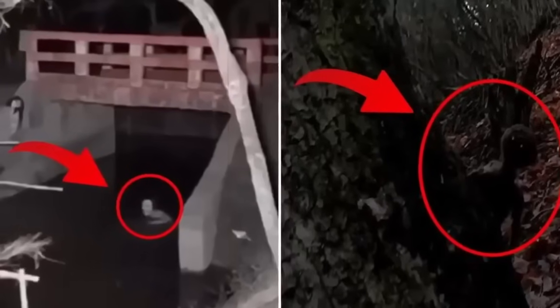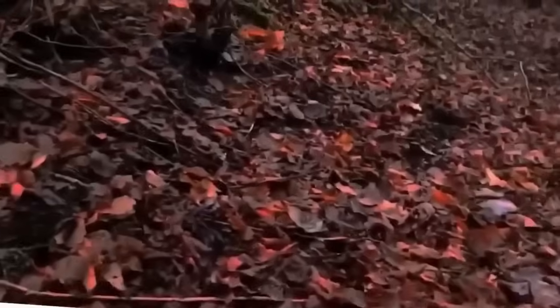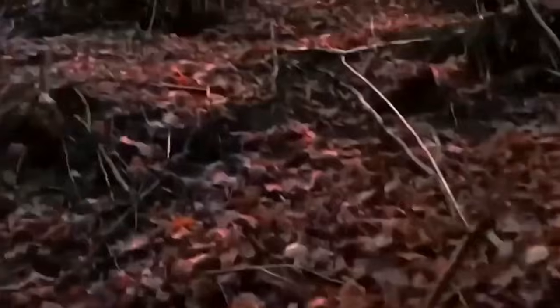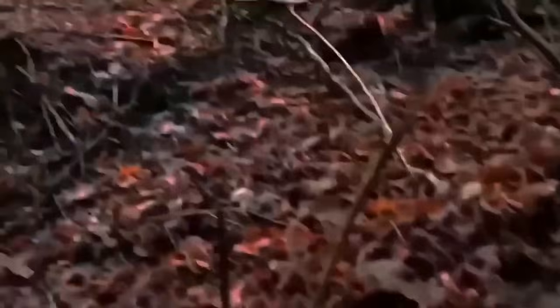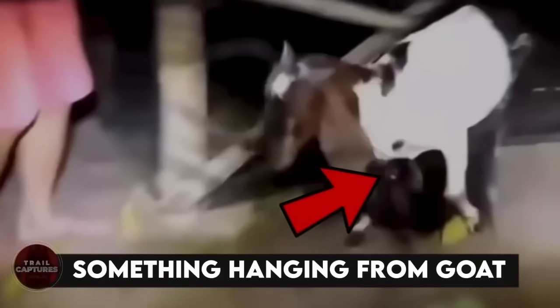This image is taken from two videos. One which shows a ghost attempting to hide from something, and to do that he jumps into the water. This whole thing was recorded on a trail cam set nearby to look for animals. The next clip shows an alien-like figure peeking from behind the tree. If it wasn't for the glowing eyes, the figure might have gone unnoticed and considered to be just part of the tree.